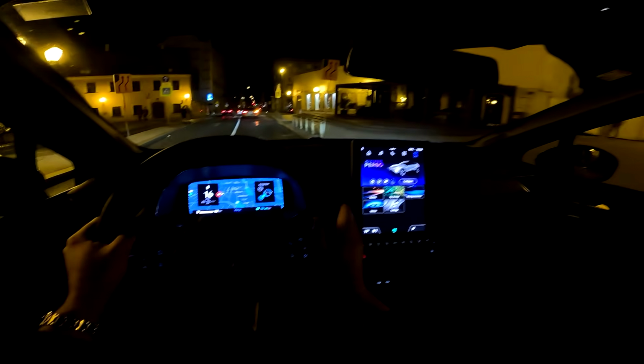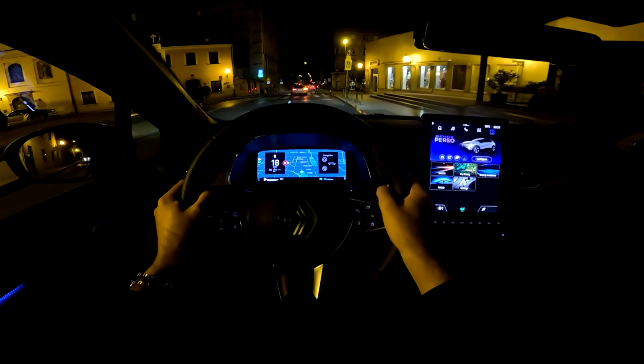And this car also has the sunroof, so we can open it, very easy to open it with this round button.